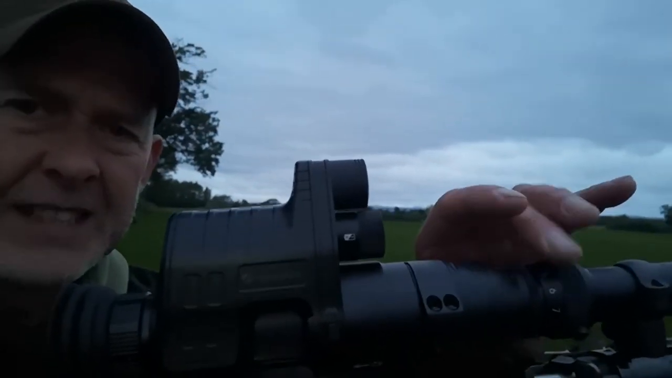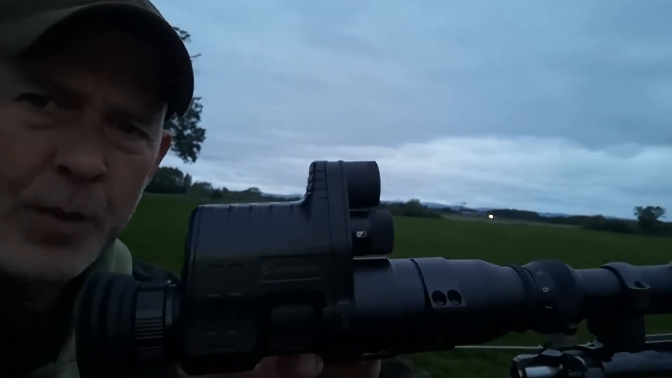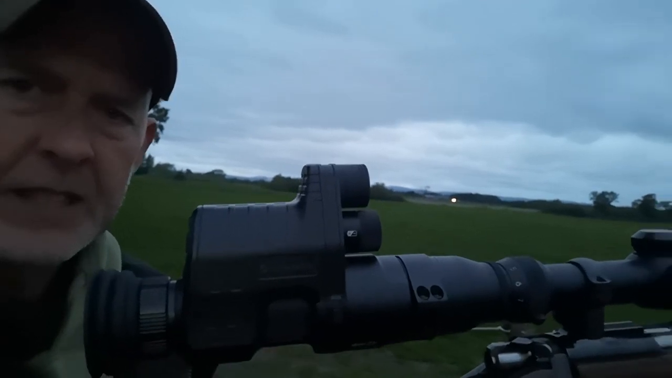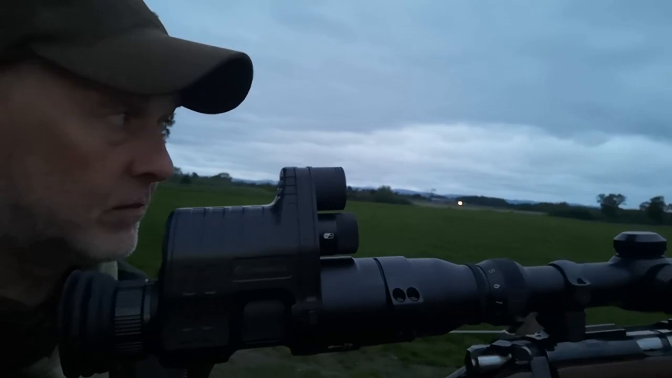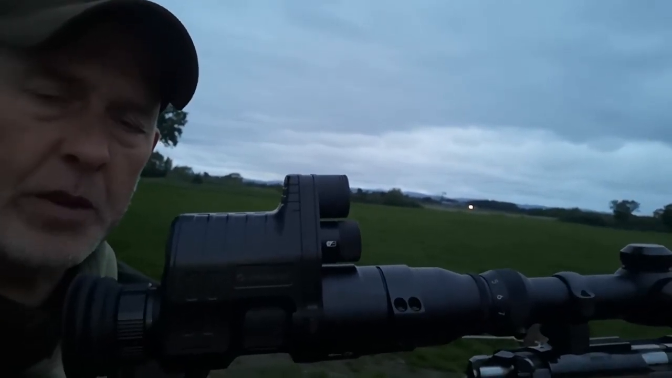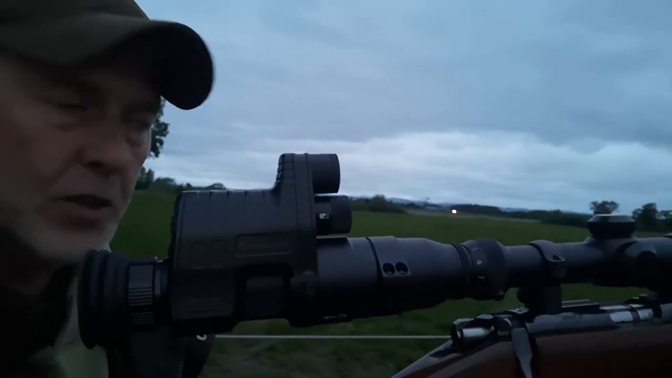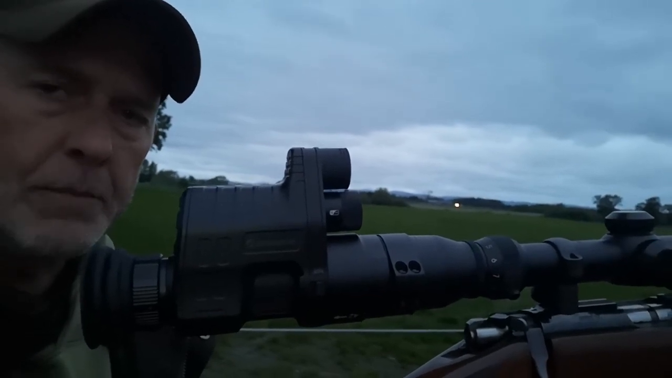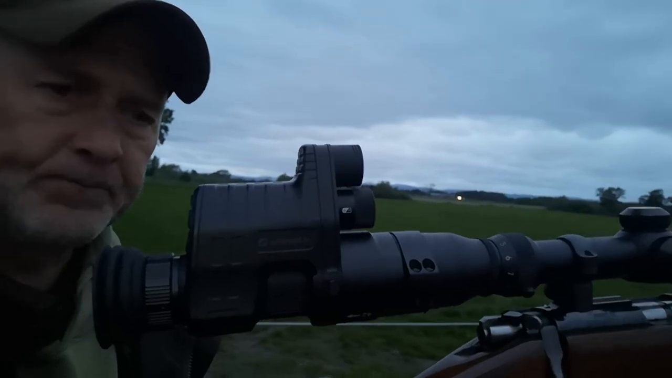It has got a zoom, but every time I touch that, it goes blurry in this. So what I'm doing, I'm just adjusting it with the focus wheel here. But you can see pretty clear out to, well, I've seen a tree over there at 330 yards, which I'm going to test the IR with, and it's doing a pretty good job on that. There's an oak tree out there at 70 yards, and I can see the grain clear as you like. So it's doing a reasonably good job, I think, for the price of it.